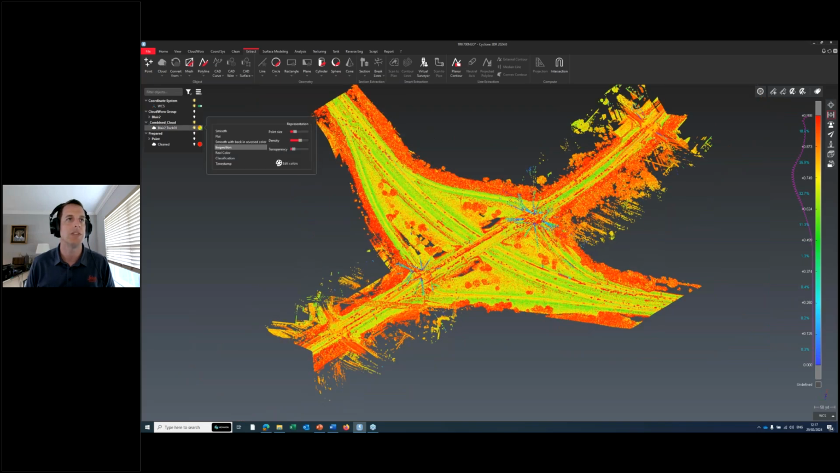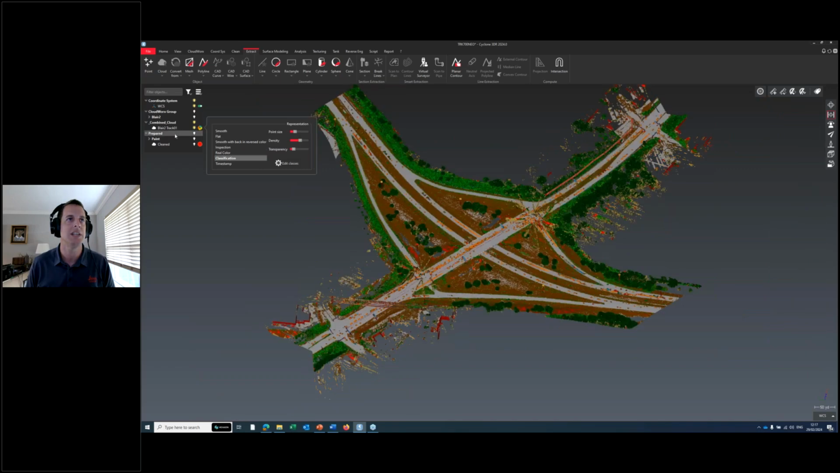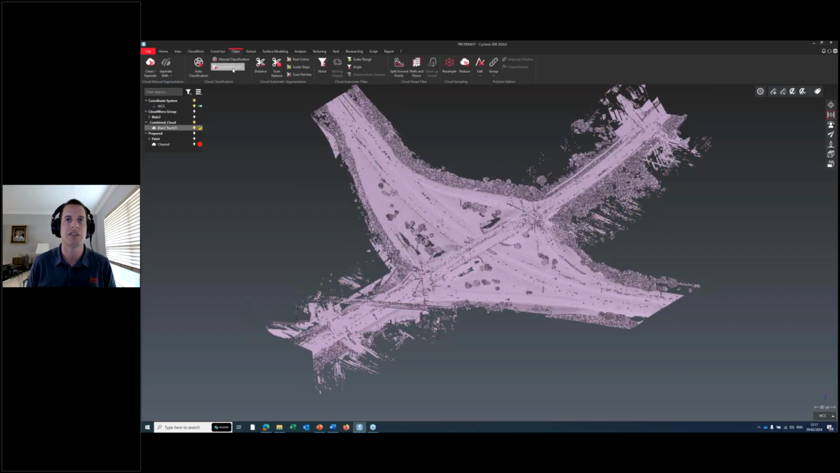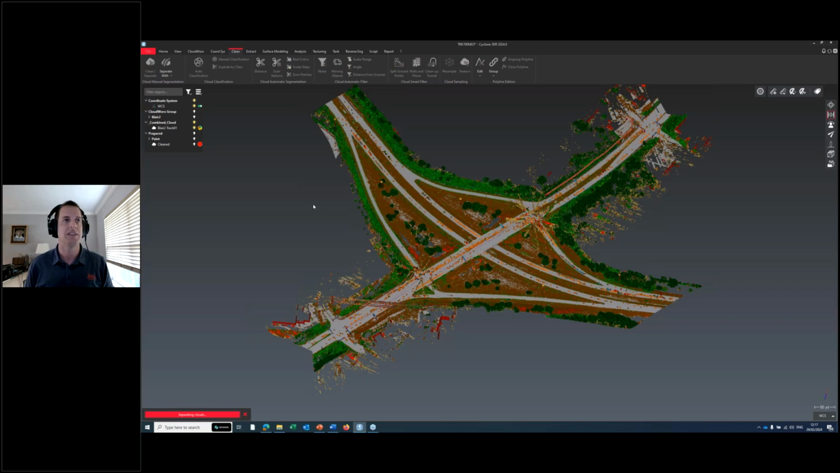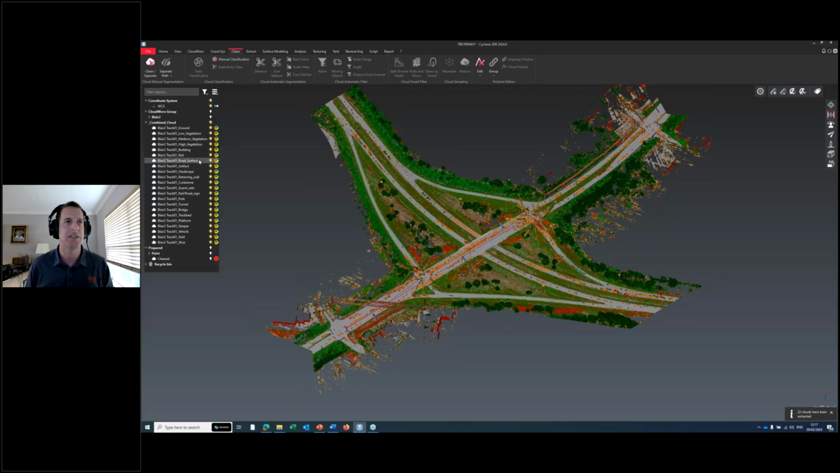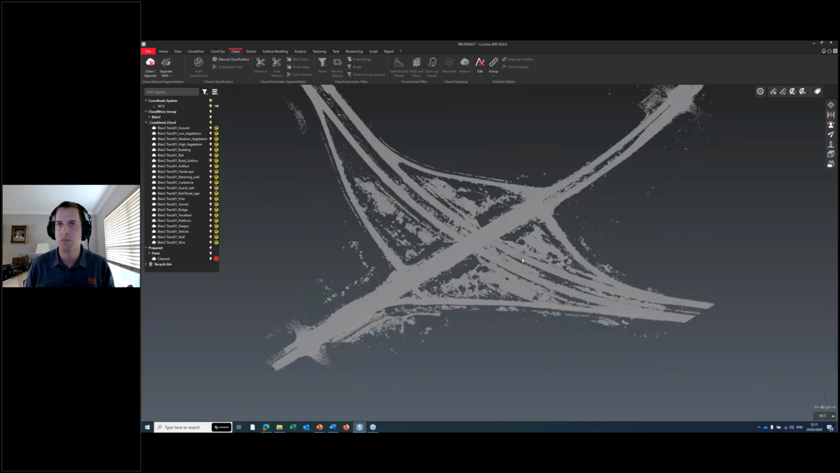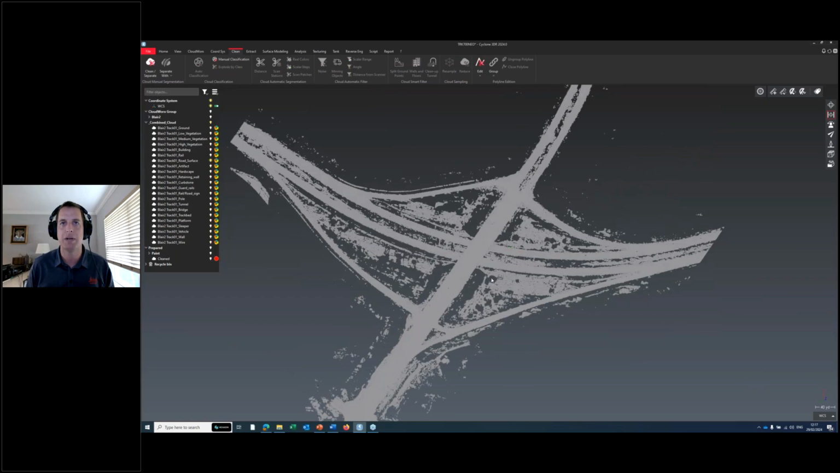So what I'm going to do is go back to classification. I'm going to click here, go to clean, and then do something called explode by class. And this is really interesting. What it'll do is take all these different classes and explode them in the software by layer. So we can see it's segmented them all. I'm going to highlight only the road surface and take a look at that. Still a little noisy, that's okay, but it pulled out all the road.